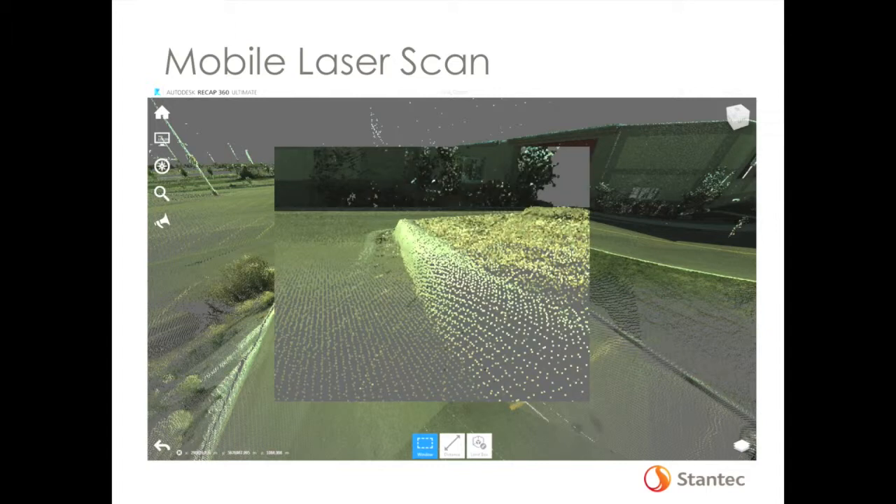If you zoom into the level of detail, this is zoomed into a curb. This is the level of detail you can get from a mobile laser scan data set. Accuracy can be down to a couple centimeters. But again, this entire parking lot can be driven in about an hour, and you capture this incredibly robust data set with imagery and point cloud for as large of a site as you need. It's a lot of data.